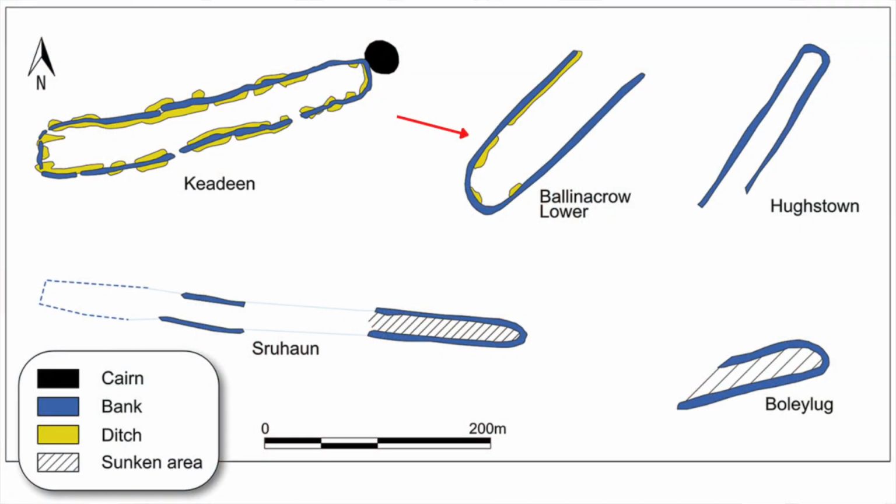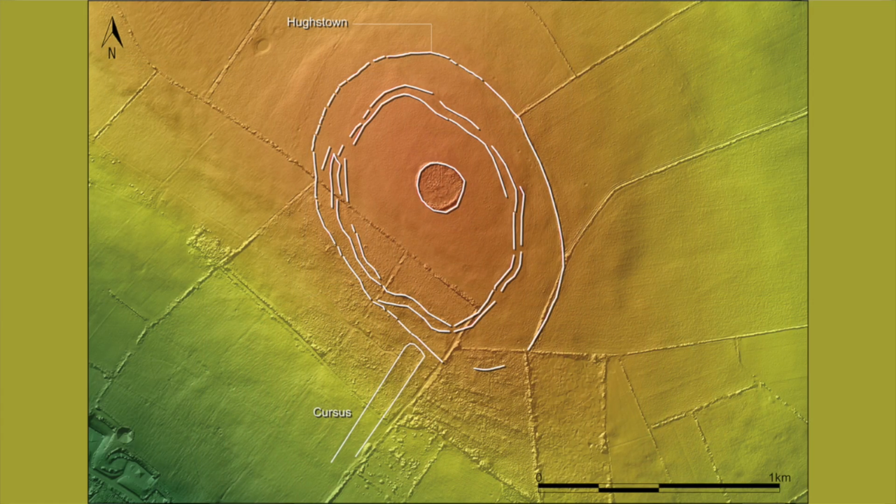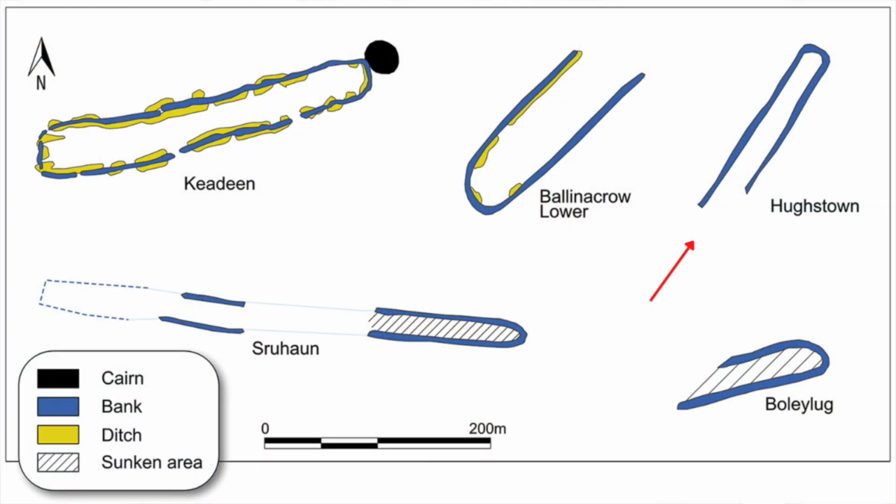Previously, another possible Cursus had been identified in the area at Hughestown, which abuts the southern side of the causewayed enclosure. This one measures 171 metres in length and 21.8 metres in width and rises over 40 metres. Its banks are 5.1 metres wide. The Cursus has a northeast-southwest axis but does not appear to have any solar alignments. Its northeastern end is enclosed by a squared terminal, but the southwestern end is open.